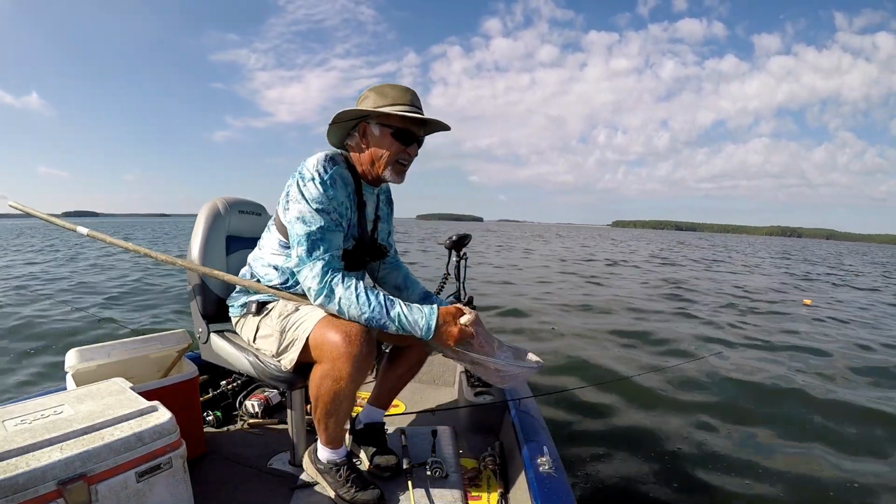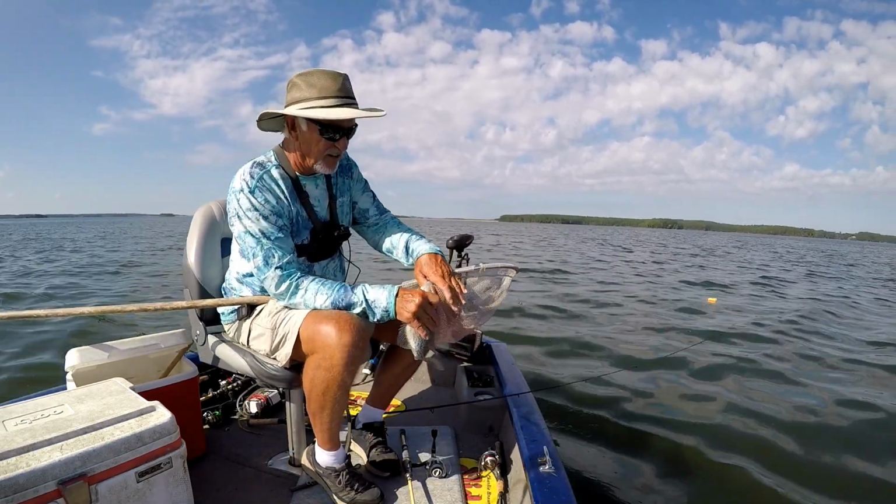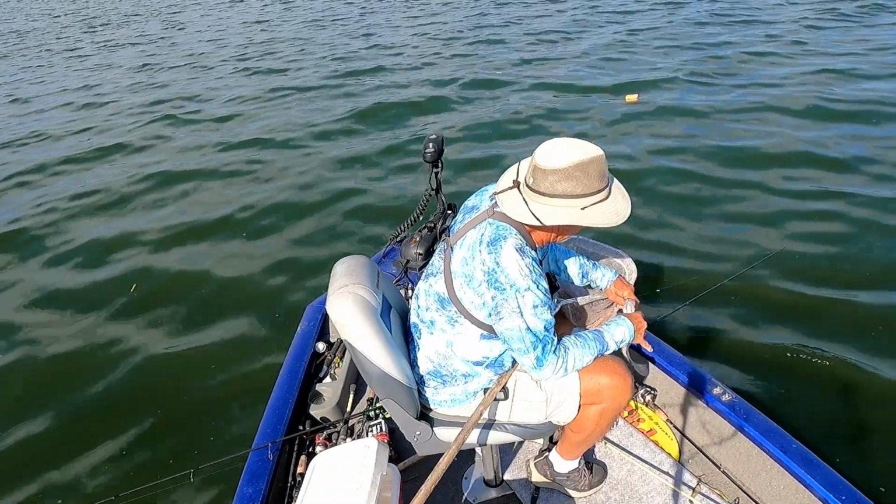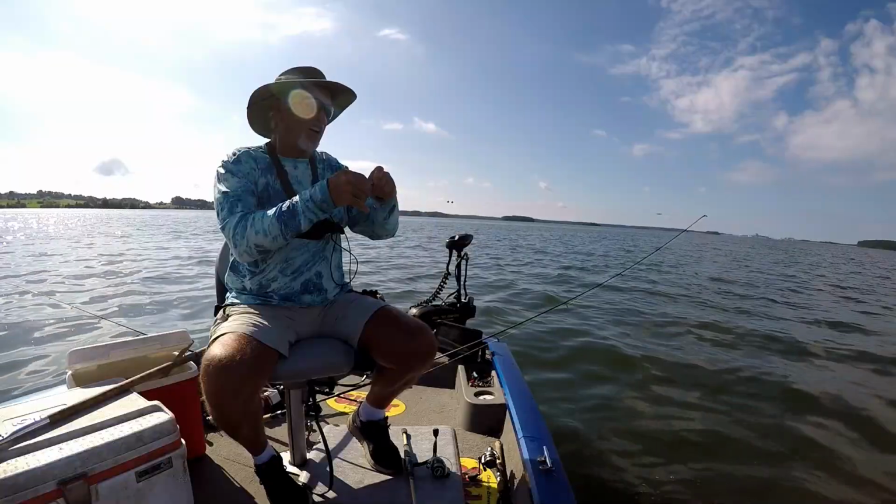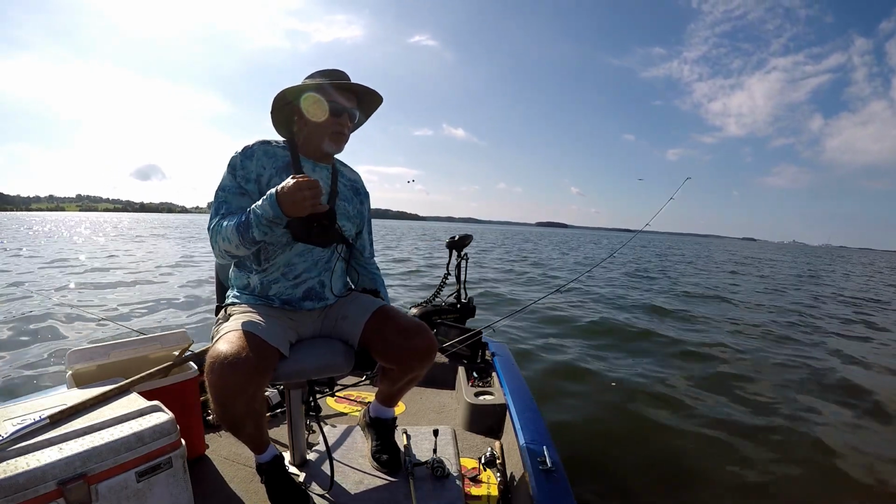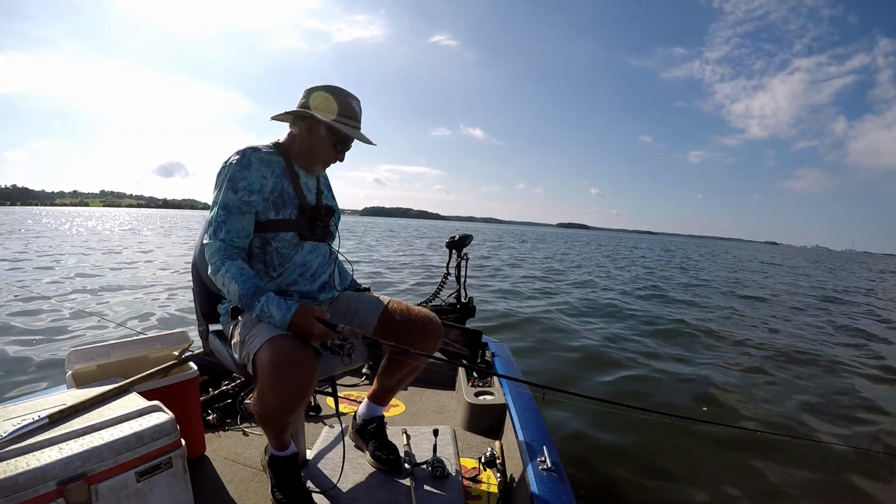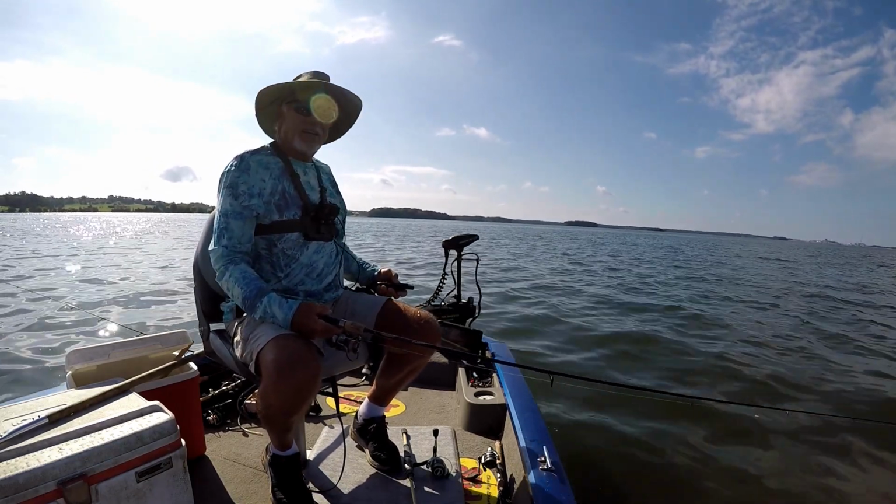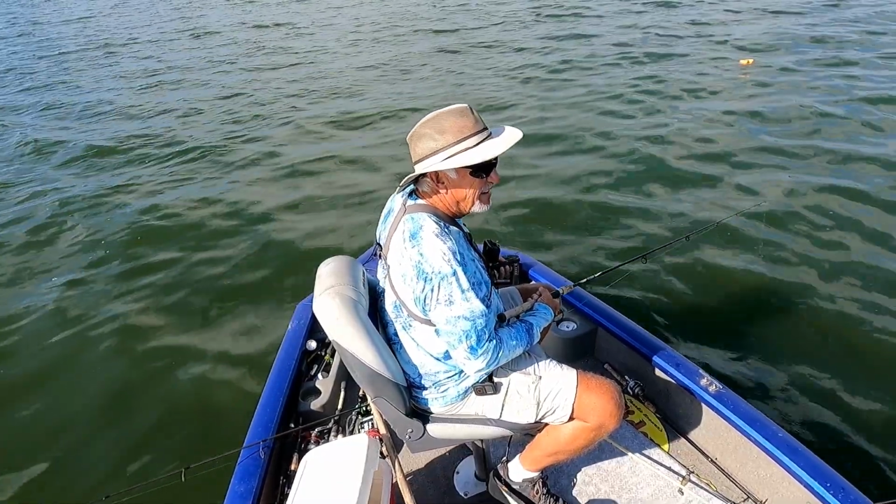In the middle of the lake. Never fish here. You see it? We get back up there with this jig, we might catch another. They ain't hitting the minnow. It's like the minnow scared them away.